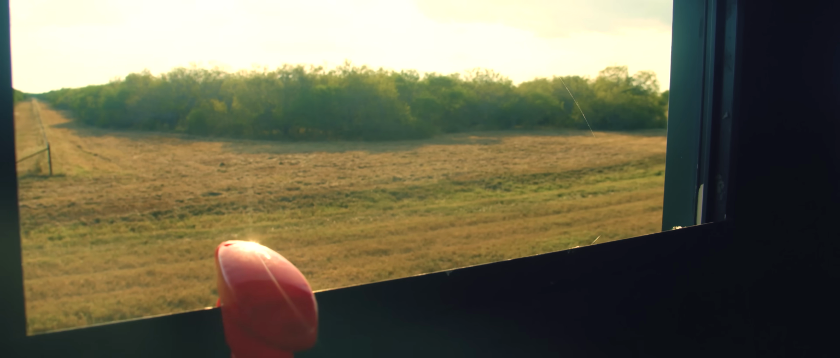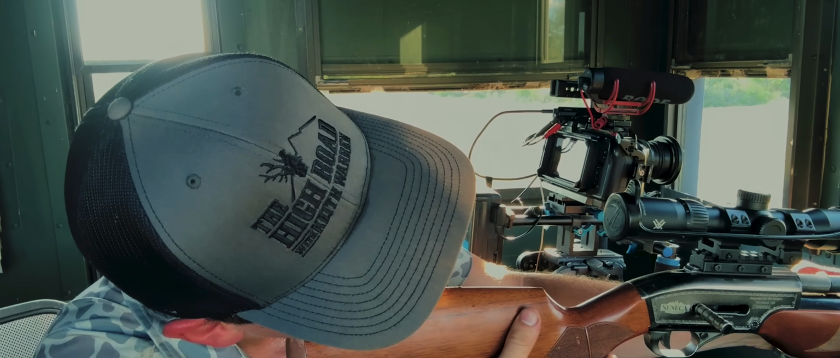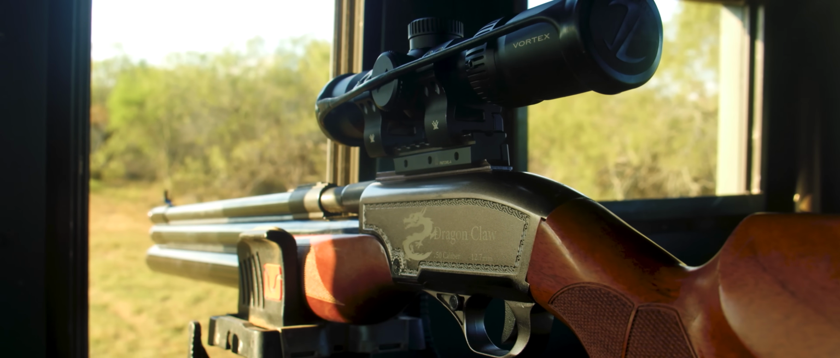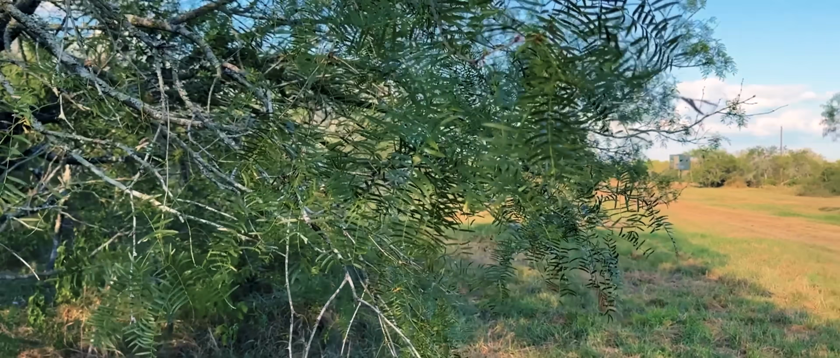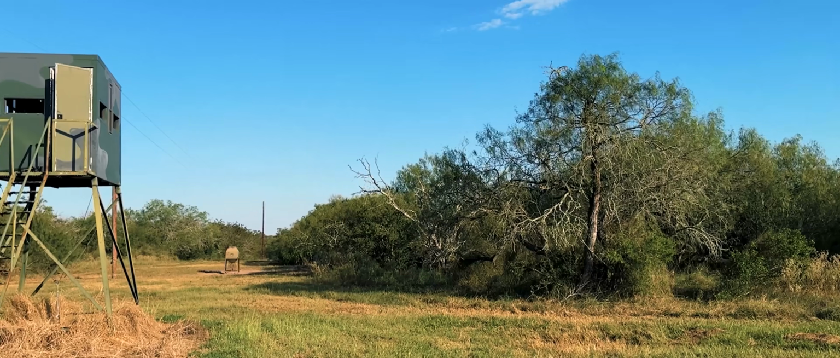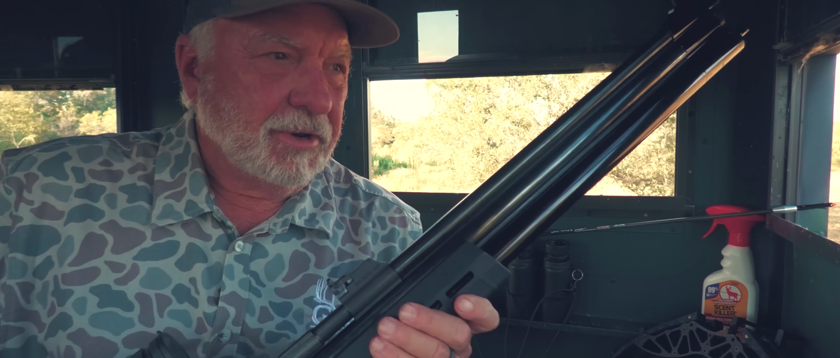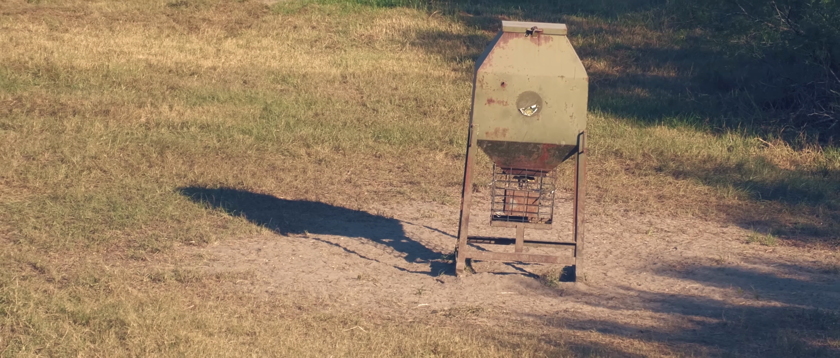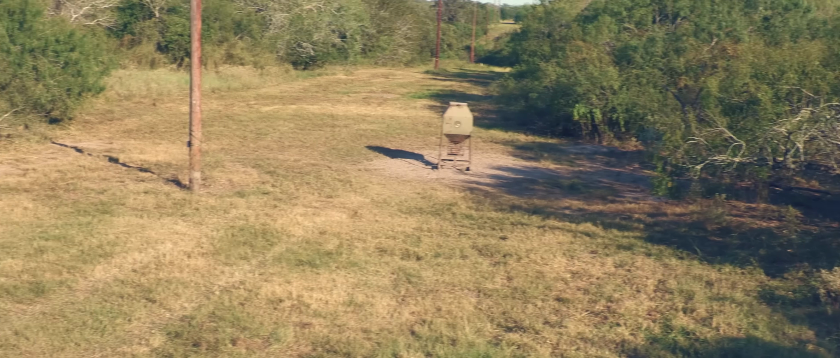Folks, we are at our favorite spot in South Texas to hunt whitetail and hogs. I have the Dragon Claw here, the original Dragon Claw, and Keith is out yonder hunting with the new Dragon Claw. All right, so let me tell you what's going on. This is the first time we've ever been down here this time of year, and it is hot, like the low 90s right now. So there's no telling what we're going to see, if anything.